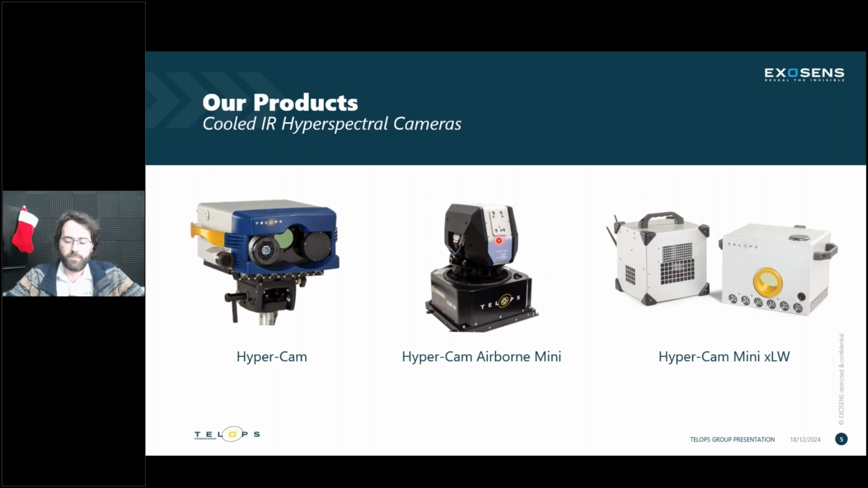We have HyperCam Airborne Mini and just a mini ground unit. These are the newer models. The Airborne has a stabilization platform that allows for great and stable measurements in an airborne platform. That means we can have that instrument in a fixed-wing aircraft, a helicopter, and we even have a smaller unit, the Nano, that's an R&D project suitable for drone deployment. So these are newer models. I'll show some data that we've acquired with these two as well in the next few slides.